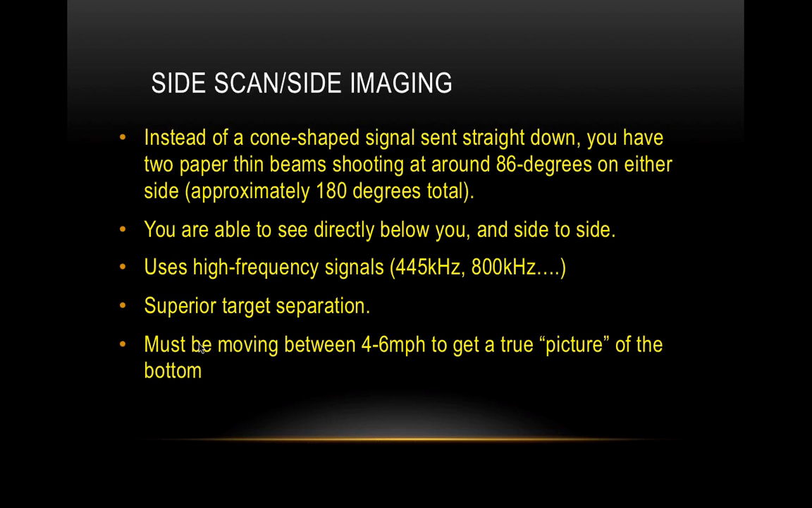But we're just going to be talking about the 4 to 6 miles an hour, because imagine those two paper-thin beams are going off at either side of your boat, and you're able to see down and to the side. If you're standing still, all that's showing is the same spot on the ground, but it's stretched across your screen, so it's just going to be this big stretched image.